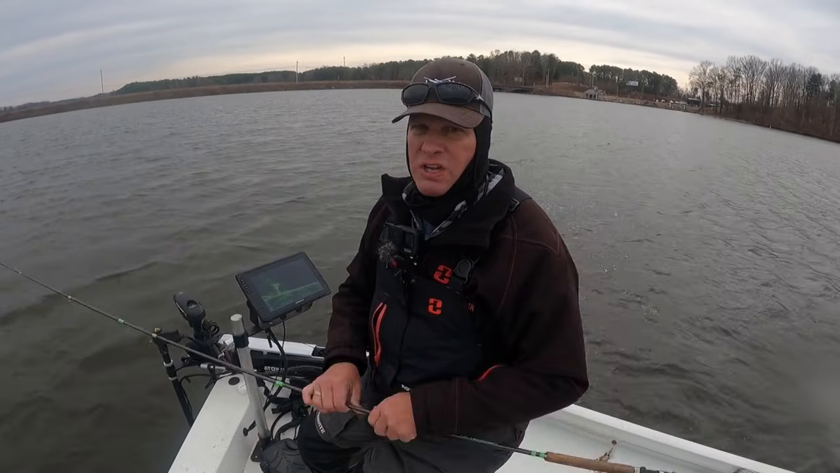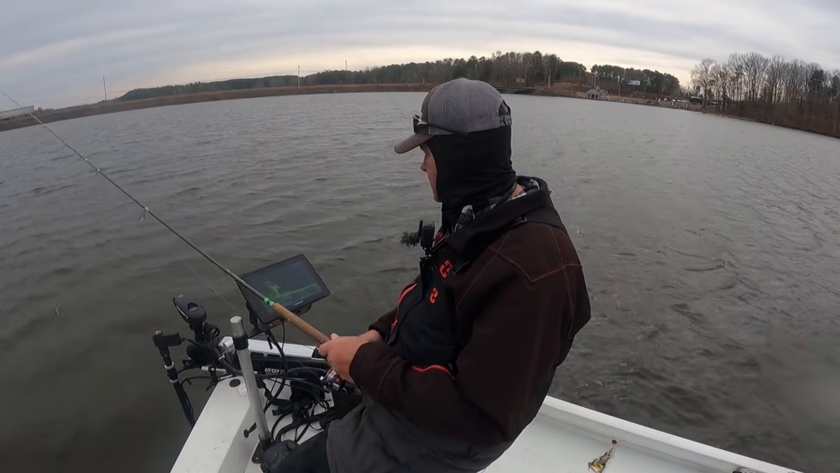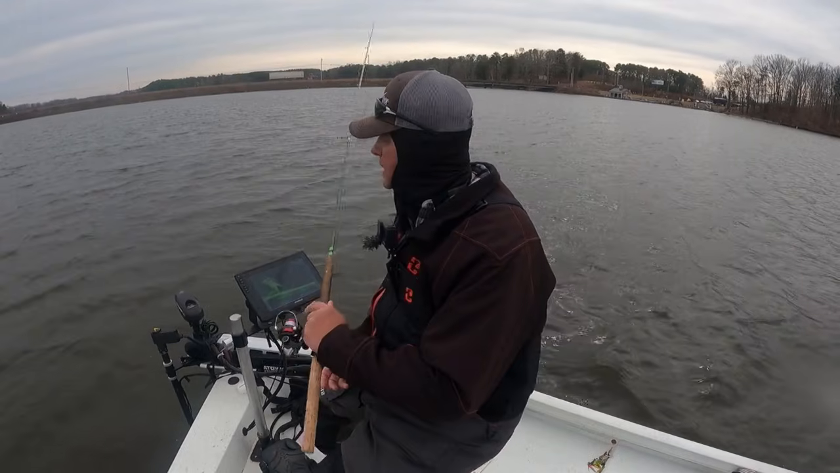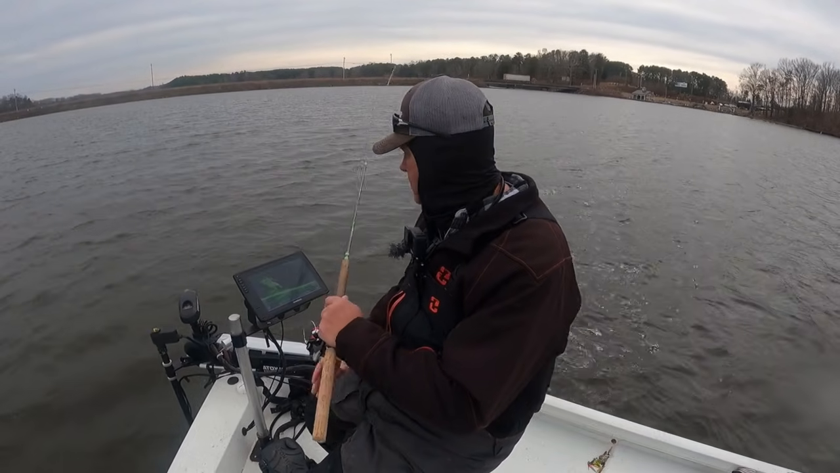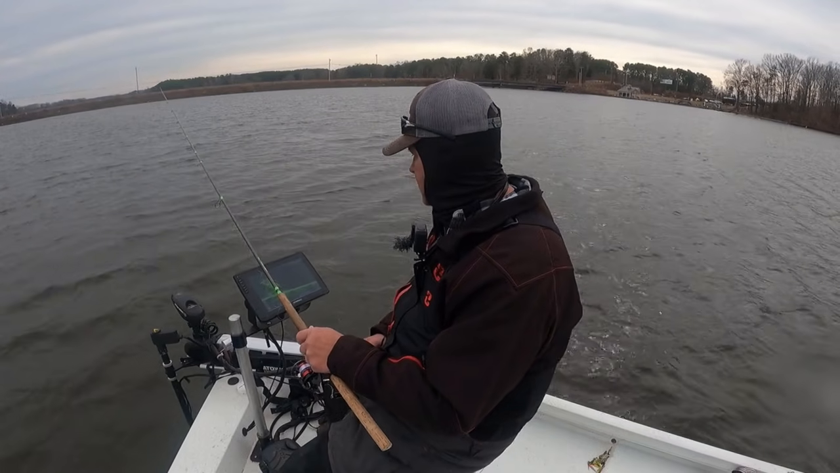Now, since this water is 53 degrees right here, I'm not going to downsize my lure yet. And many times this time of year when it gets really cold, sometimes you got to really downsize your lure to get that bite.